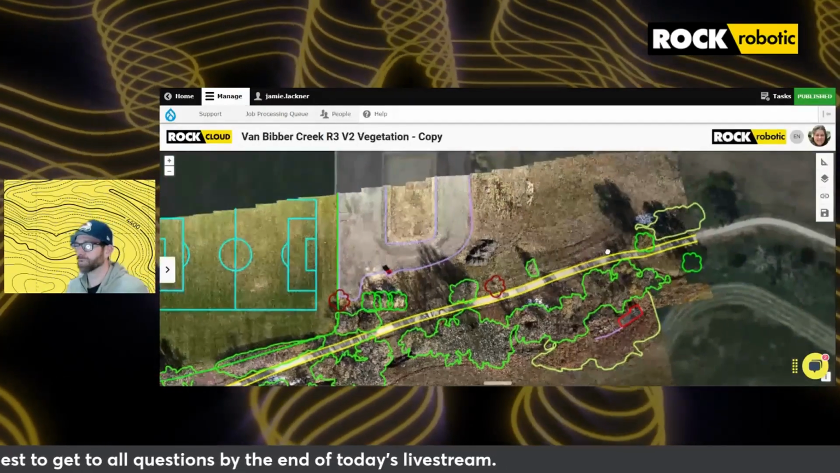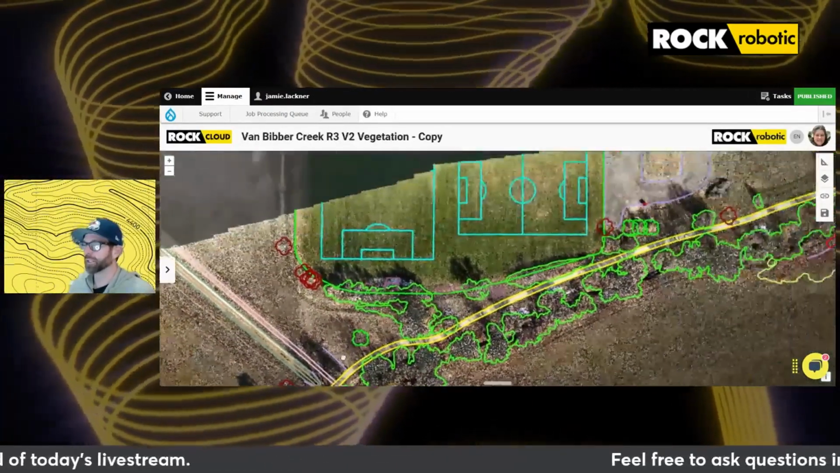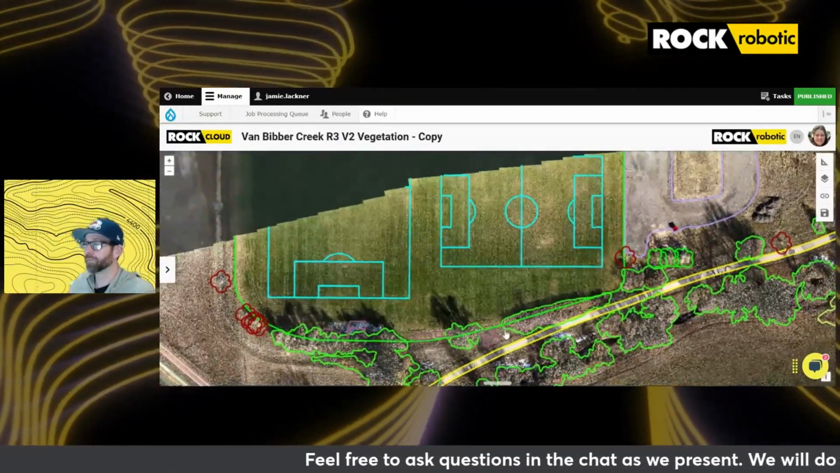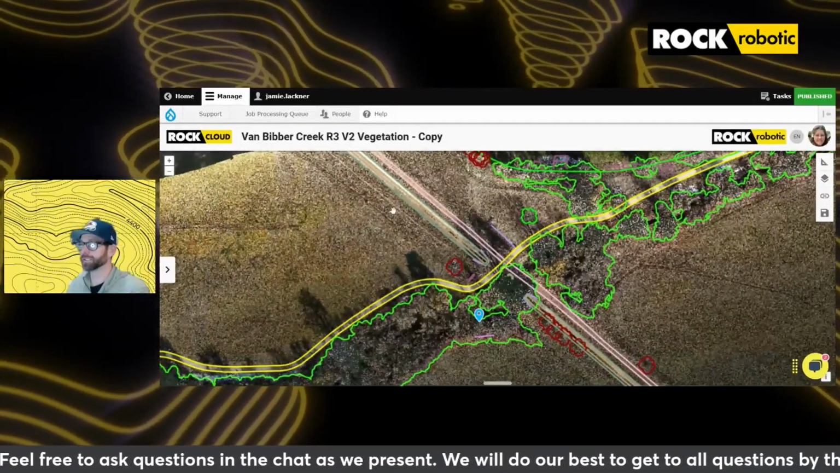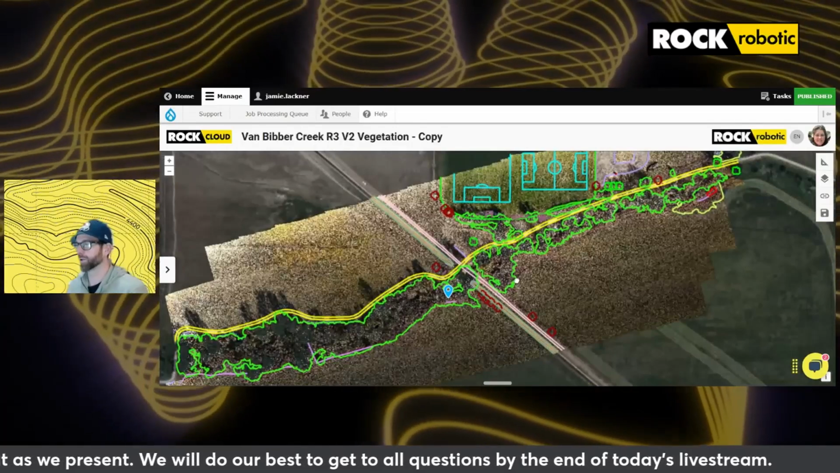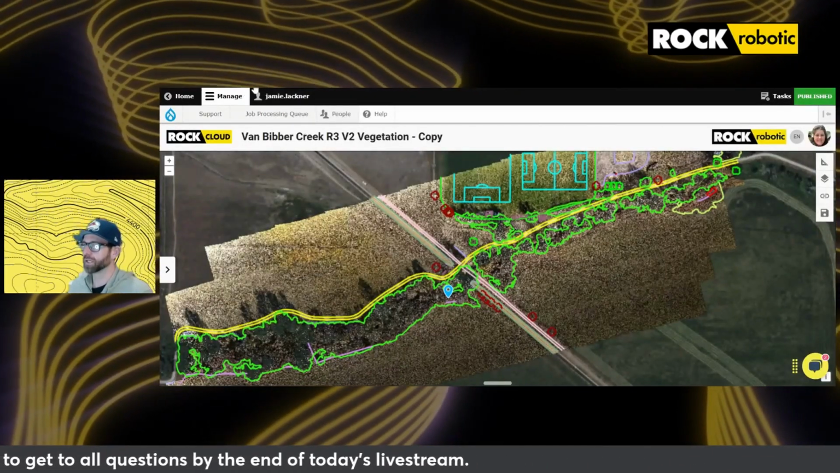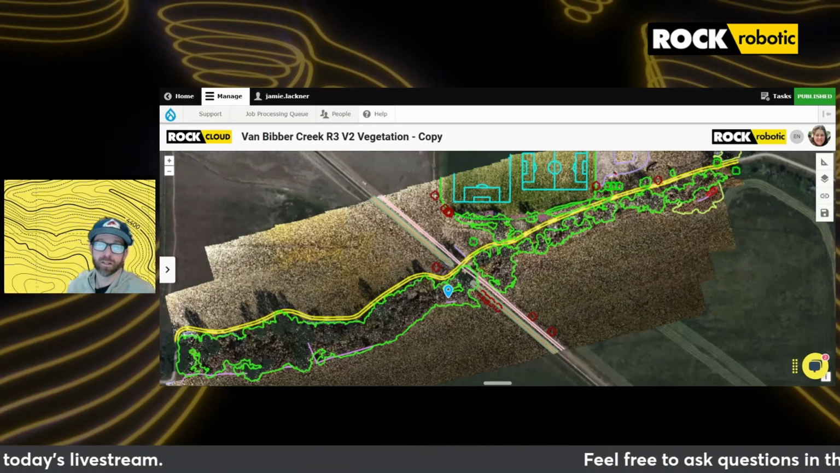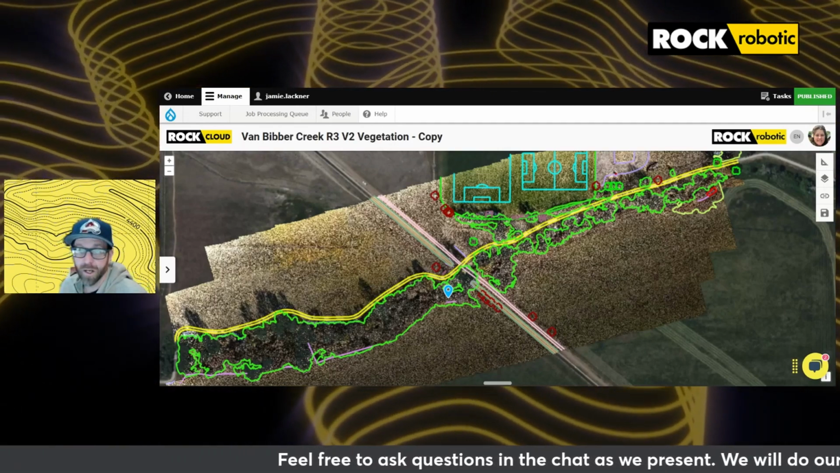So in this case, we've got some really good planimetric line work: the parking lot, the sports fields, the pedestrian path, the irrigation ditch, all of our vegetation outline and understanding of where the creek is. But just from an orthophoto, there might be some limitations on the features you want to be able to see on site. So there is more that we can do.